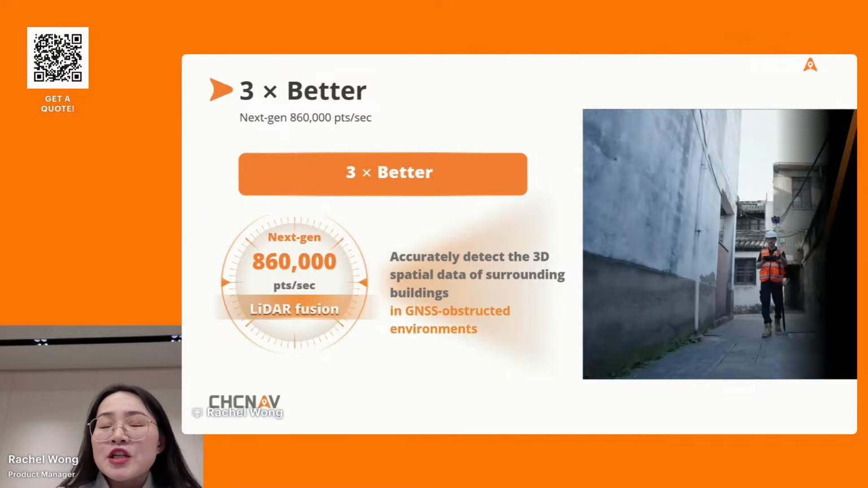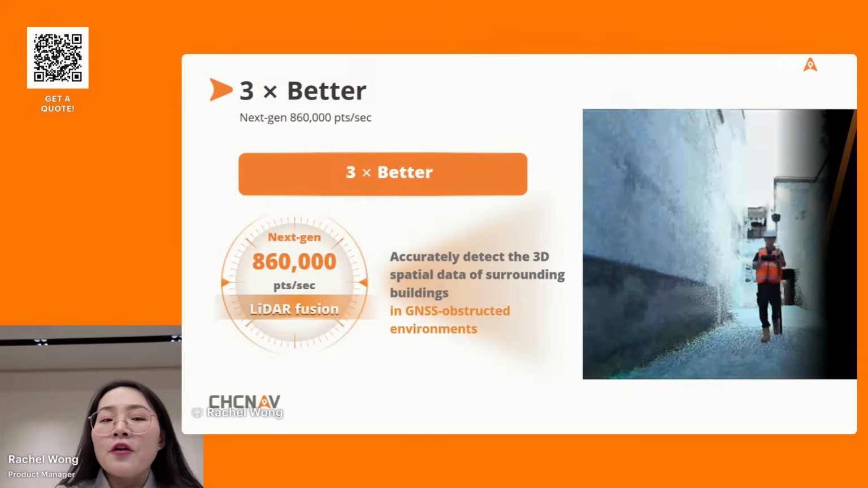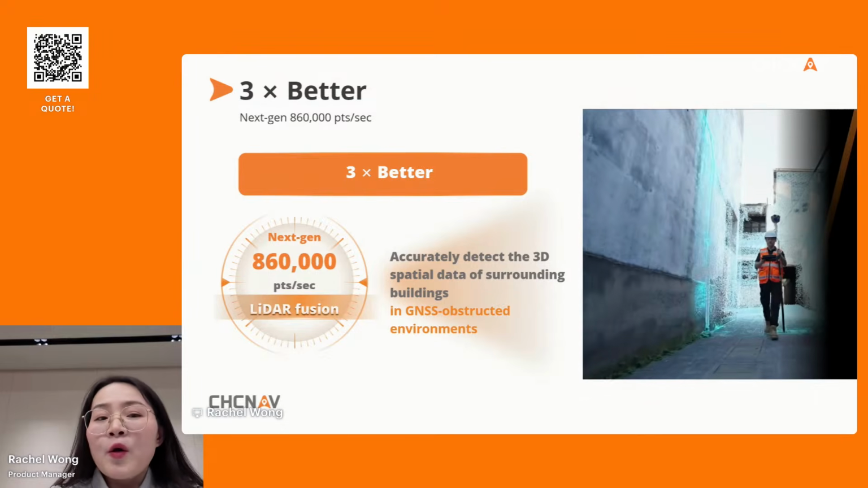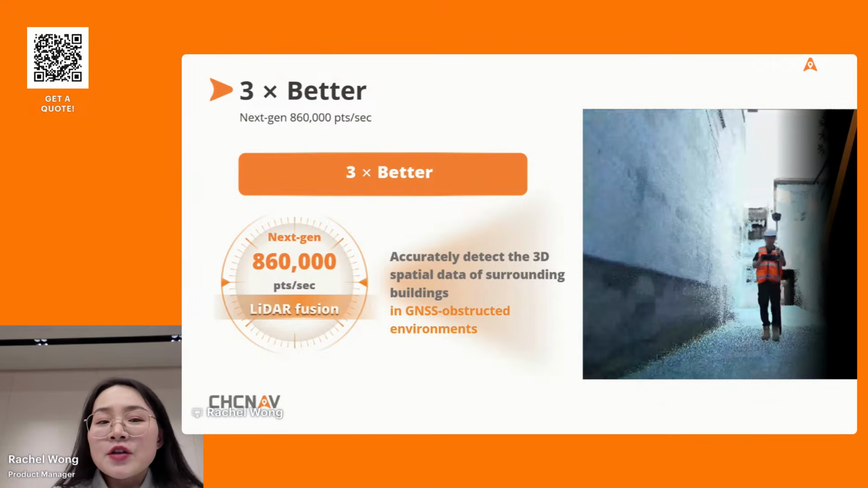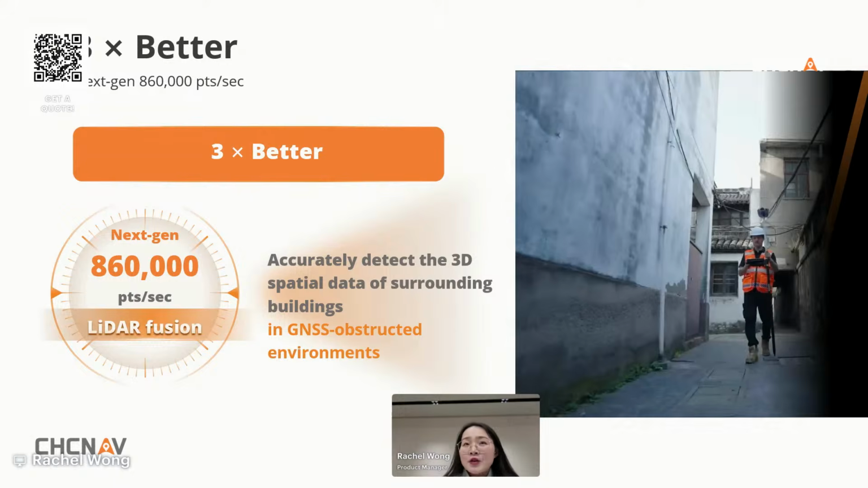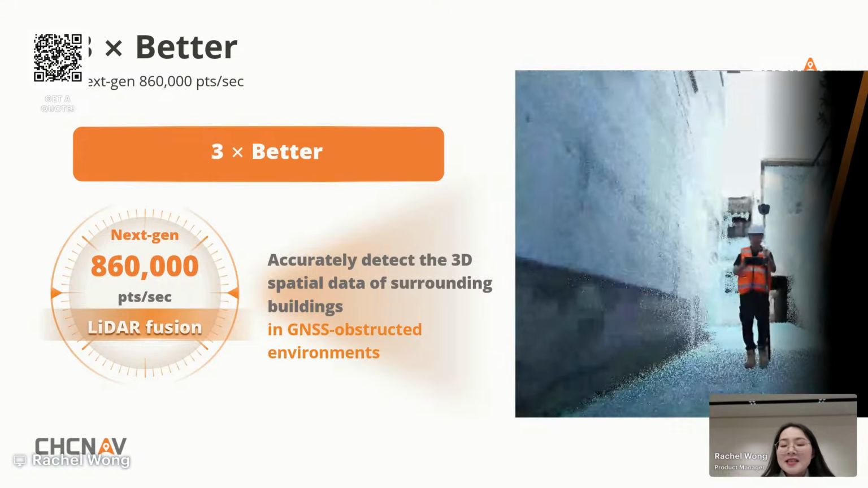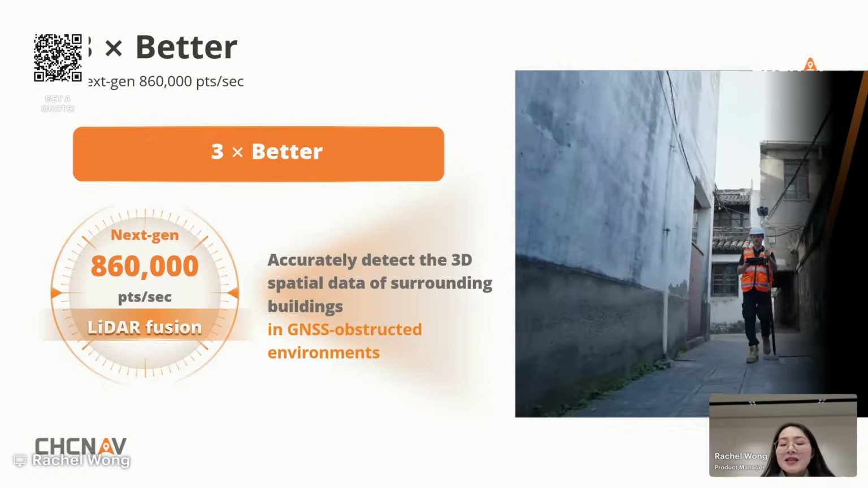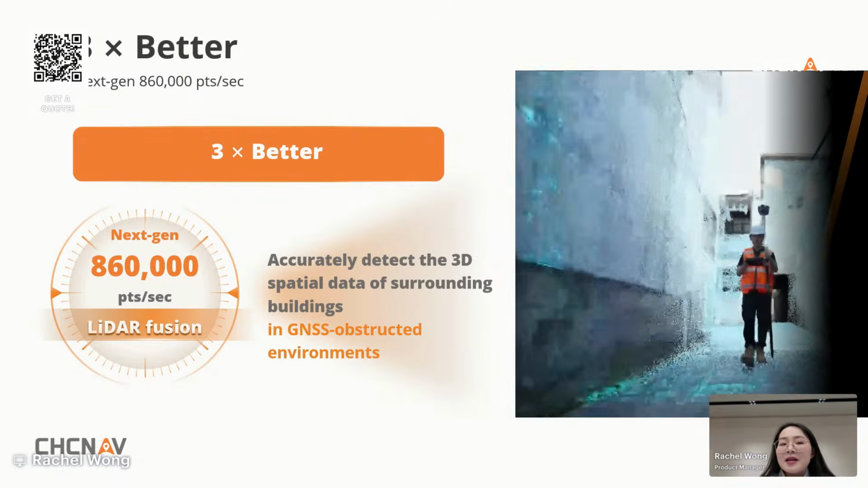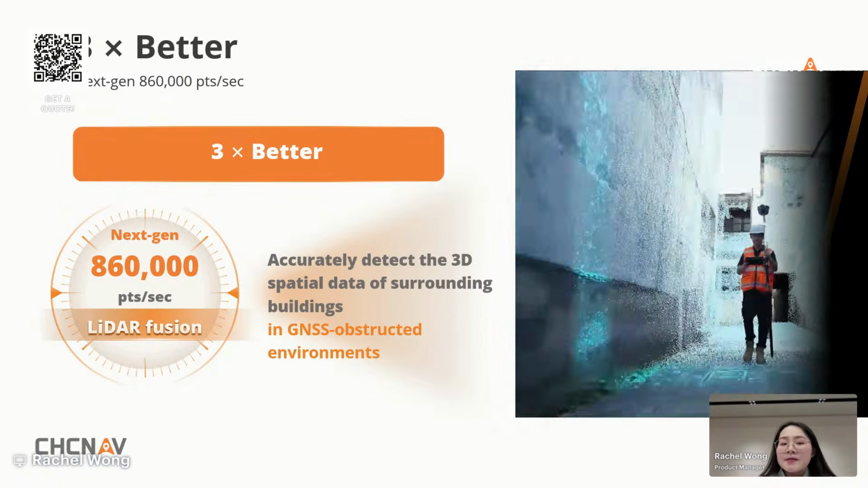The biggest challenge in GNSS obstructed areas is the multipath satellite signal error, bouncing off the buildings, the trees, and obstacles. That's what causes unstable and unreliable positioning. ViLi i100 solves this at the source. It features the next generation LiDAR sensor scanning 860,000 points per second, about 3 times faster than conventional LiDAR-assisted GNSS solutions. And in real time, ViLi i100 captures precise 3D spatial data and builds a dynamic environment map around you. This is the foundation of stable accuracy.